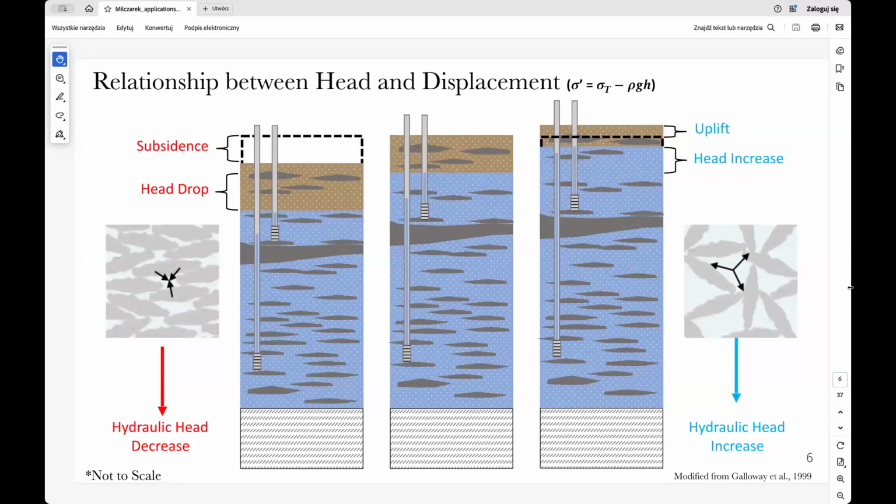Surface deformation in response to groundwater withdrawal is governed by the effective stress principle. Here we have, on the left side and the right side, two cases. For the left side, when hydraulic head drops, pore pressure declines. At this time, effective stress rises, and the sediment skeleton compacts, generating subsidence observed, for example, from space using